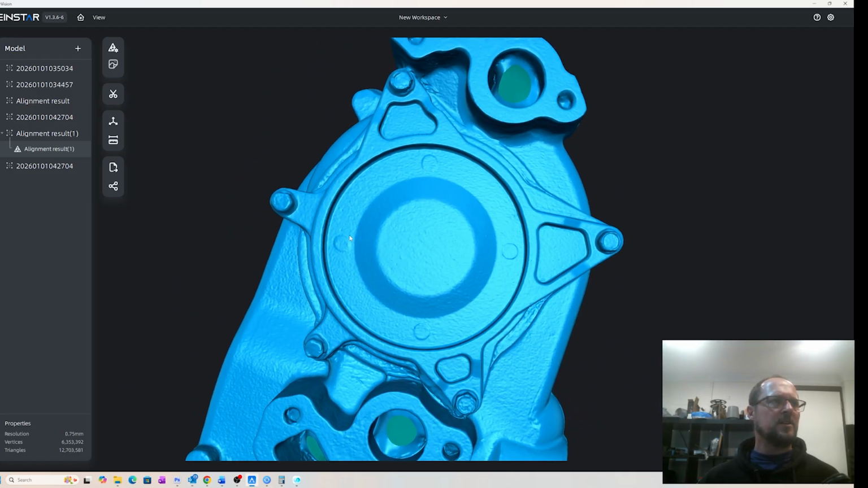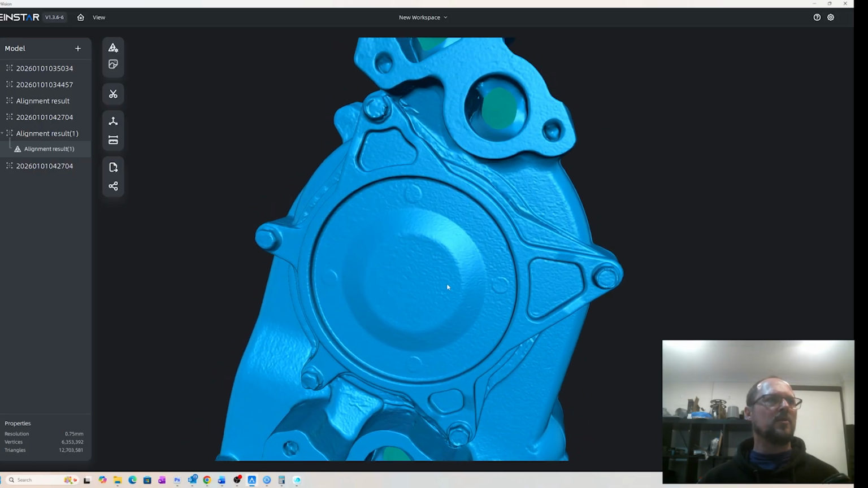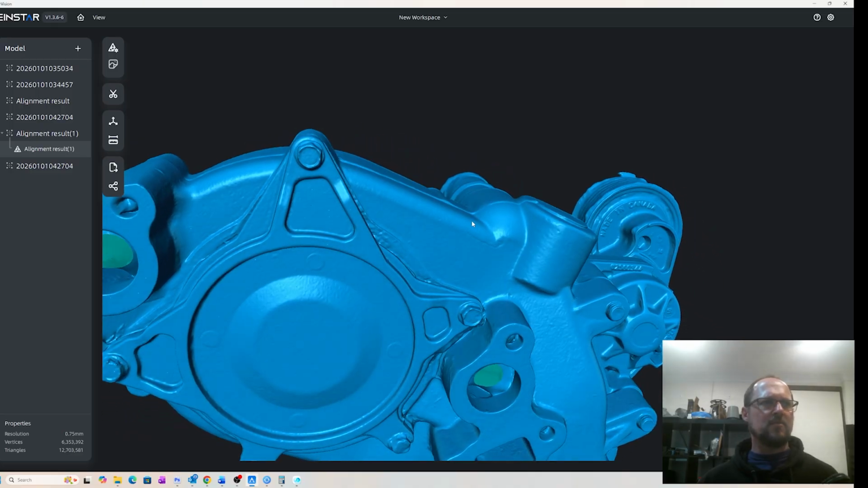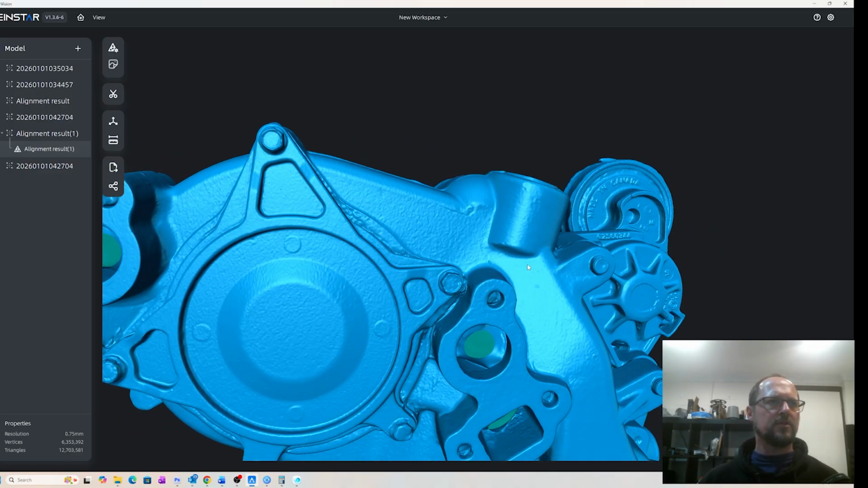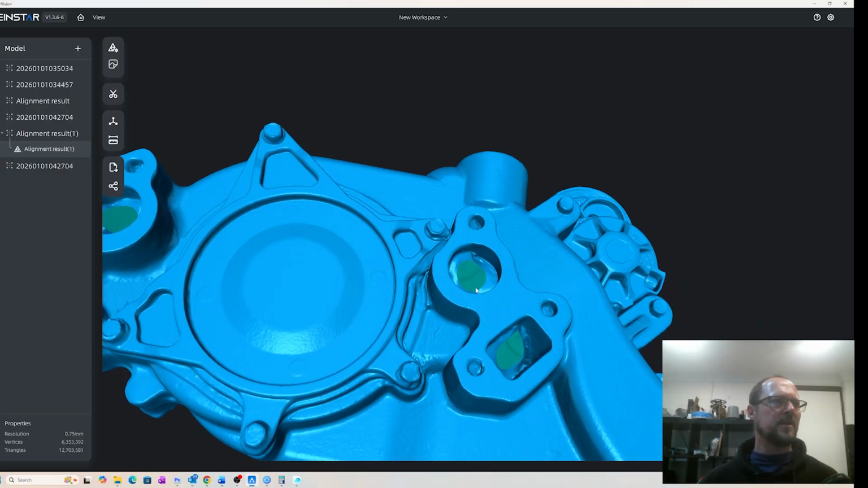And again, you can see the casting marks on the object, and this object is a fairly rough surface, so this is pretty true to how it actually looks. So that's a really good result, and I'm super happy with it.